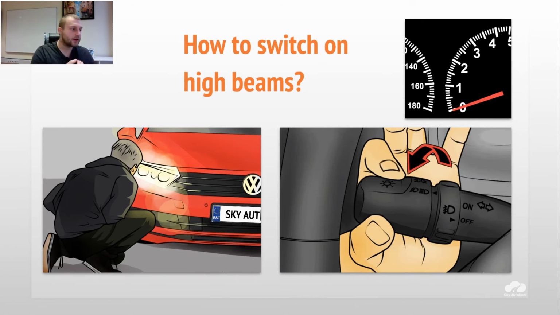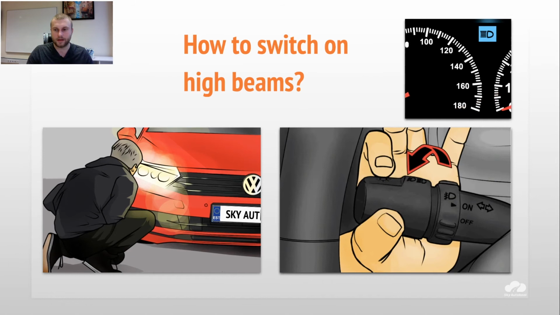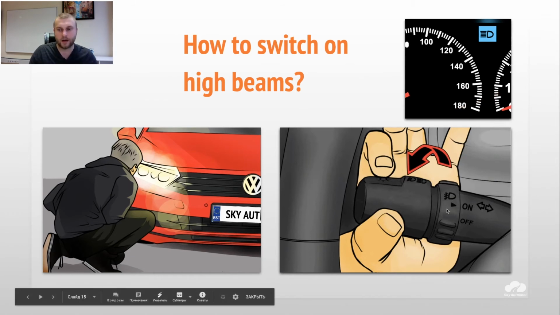But for example, French cars have the opposite system. In this case, you have to turn them on by pulling toward yourself like this. But in all the other cars you have to push forward like this. And if you turn them on, this one are fog lights actually, yeah.